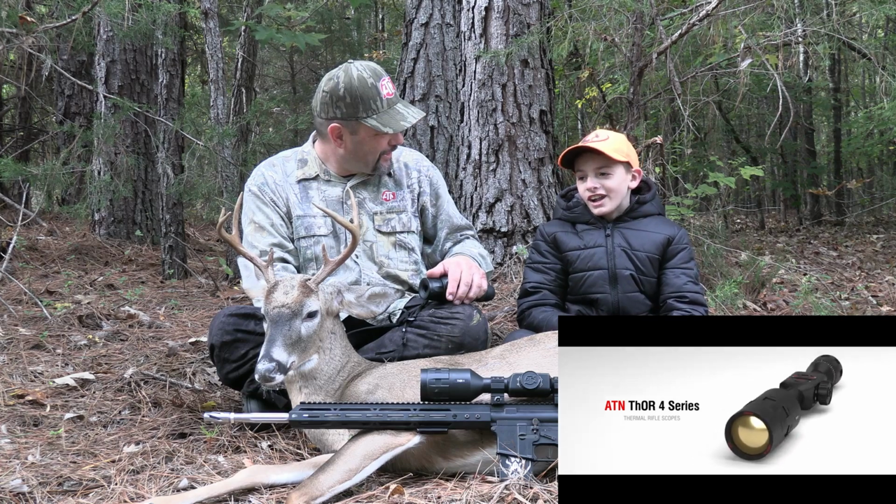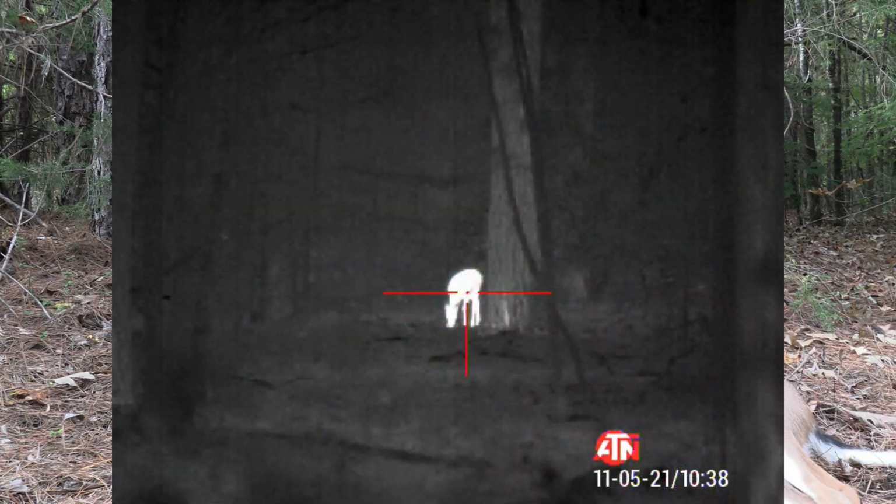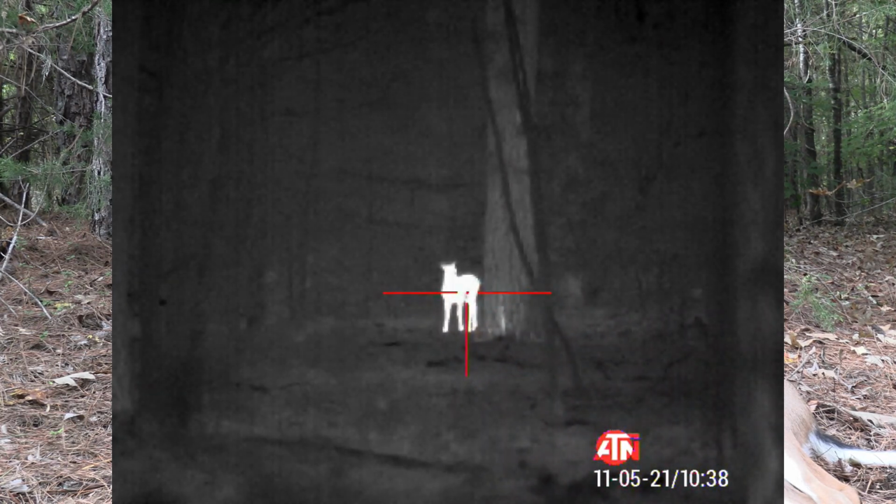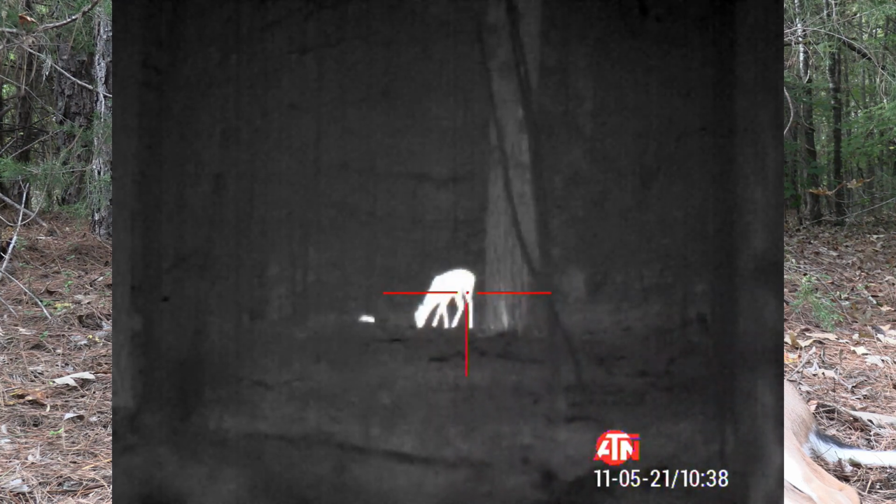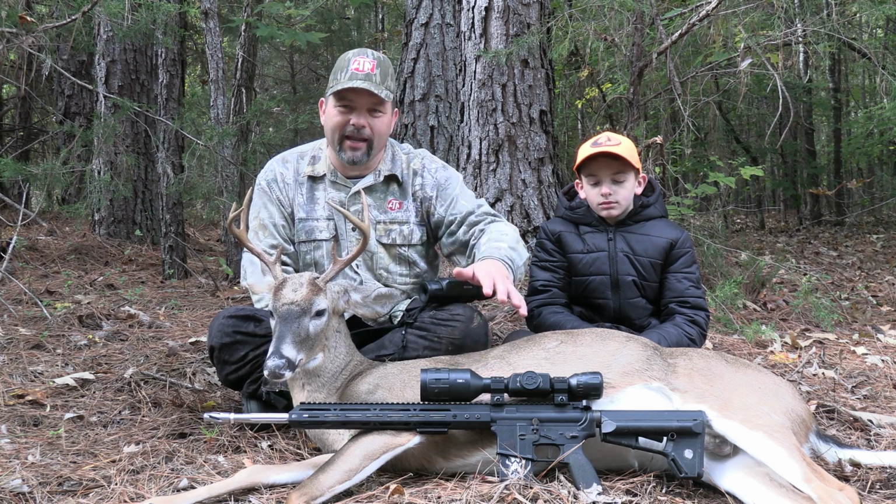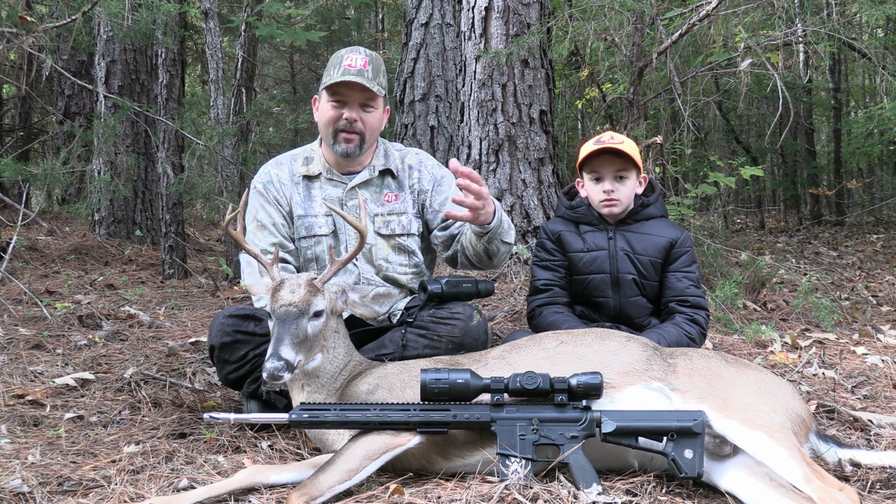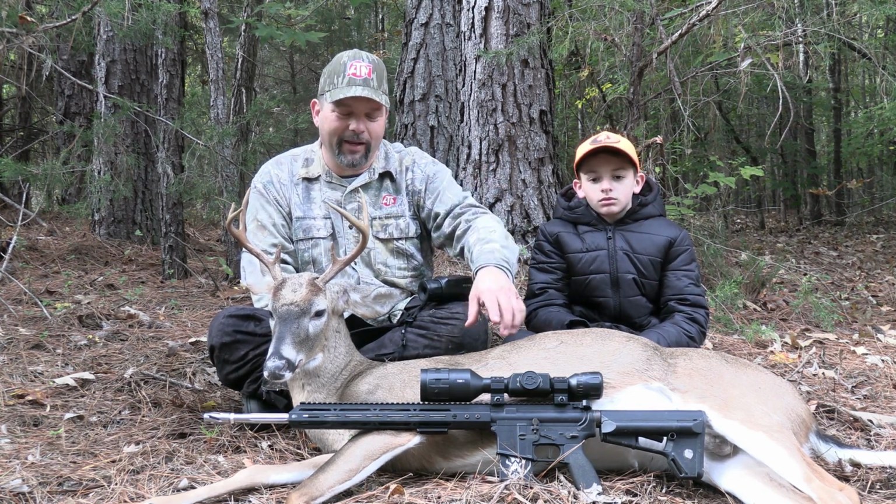Because I can see animals easier than having a regular scope and having to find the animal. Right, and we can watch which way they go, and you can see them a little better. The black hot or the white hot, you can really see the animal when it pops out there. So what we did today, while he shot the thermal during the daylight, I recorded with the video you're watching off of that camera. So we're going to have them side by side whenever we take the harvest, that camera and the thermal.